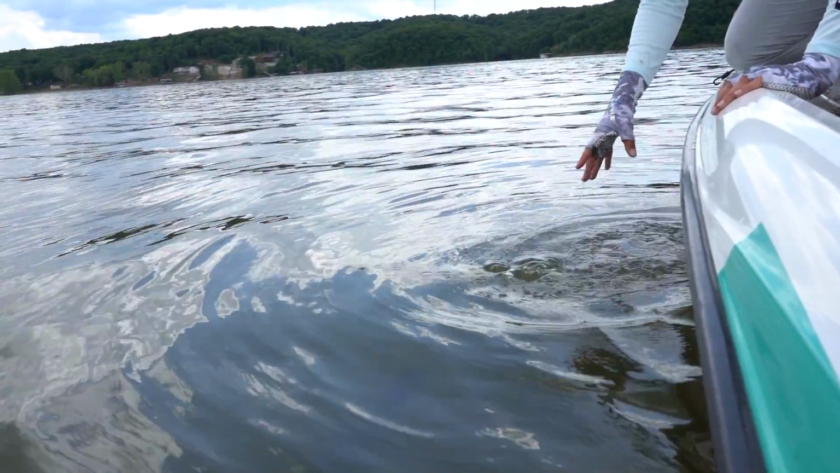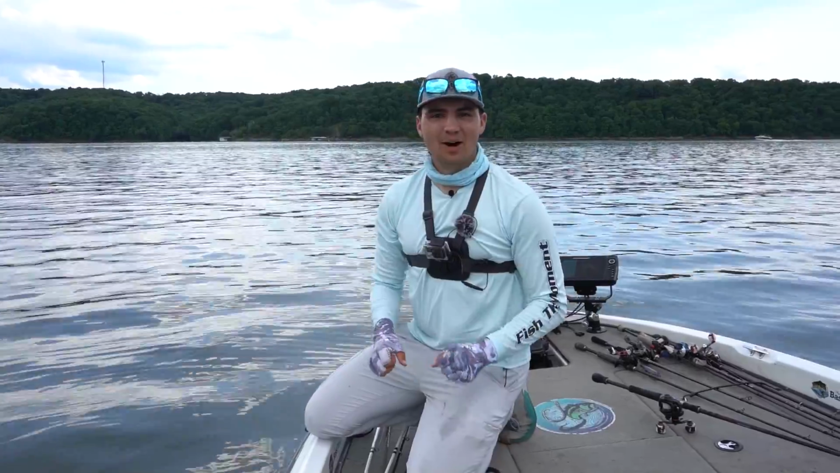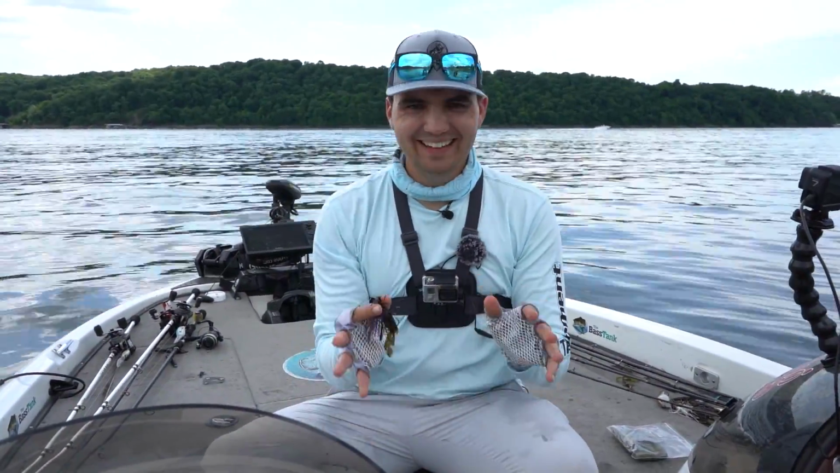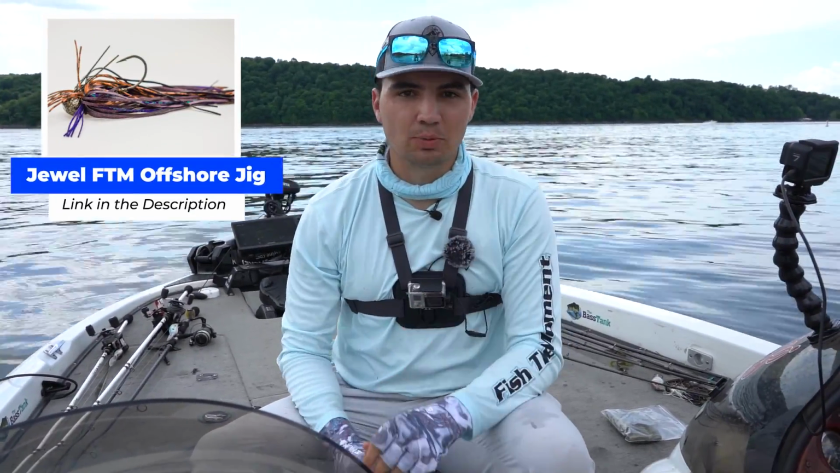And she's off. That was awesome, guys. Number 1 down. Let's get a couple more in the boat. Woo! Okay guys, I need to regroup, my hands are shaking. That was an awesome fish. Again, got that in the fish the moment offshore jig in a shallow brush pile.